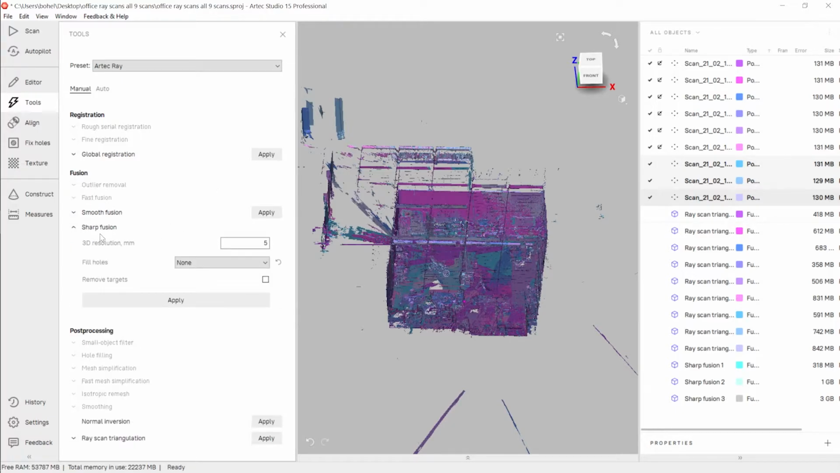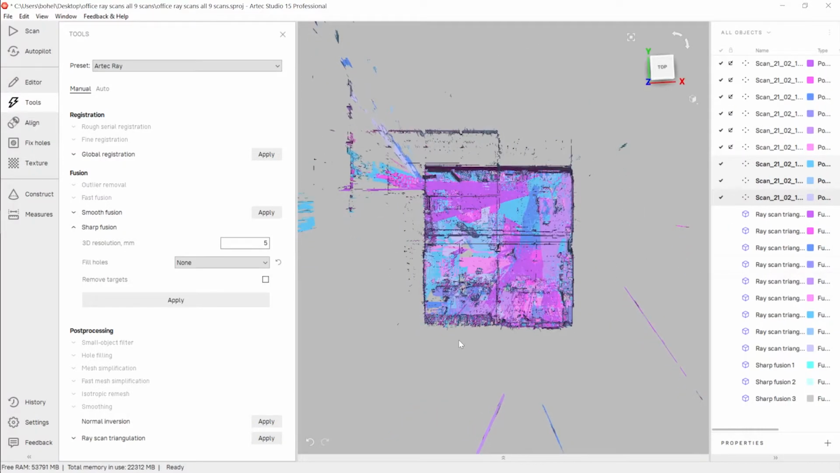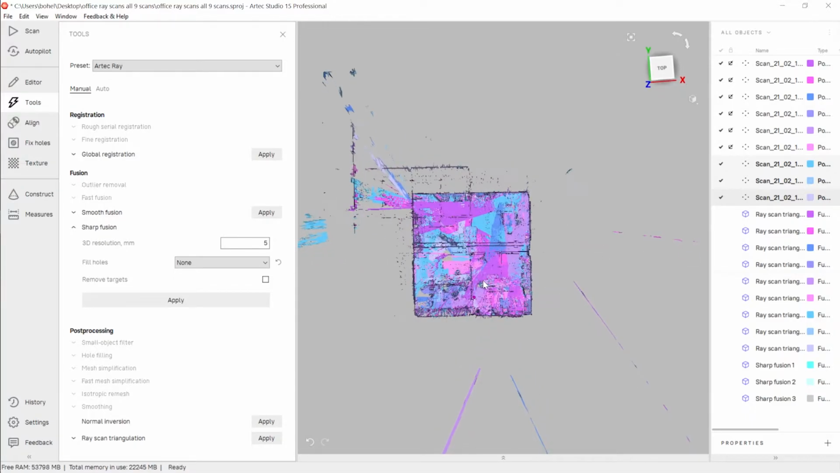We could do just one of the regular fusion algorithms here in Artec Studio for Ray fusion. These default to 5mm resolution. I can tell you from experience, this is a really large set of scan data. This is 9 full 360s with no extra data being trimmed. We do have a lot of noise, exterior things where the Ray caught some points out of a window or out in the hallway, that we would want to clear out if we were going to fuse these like this.